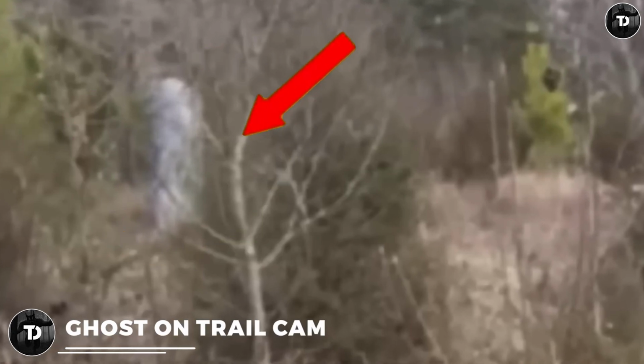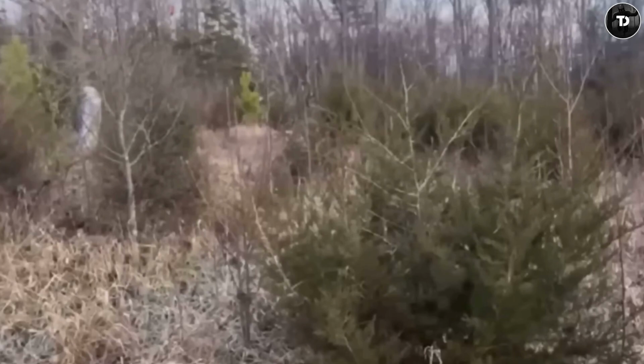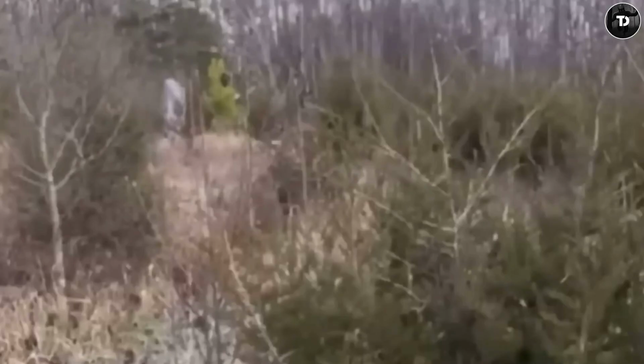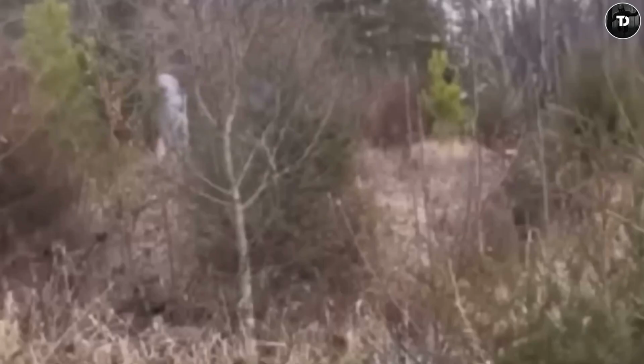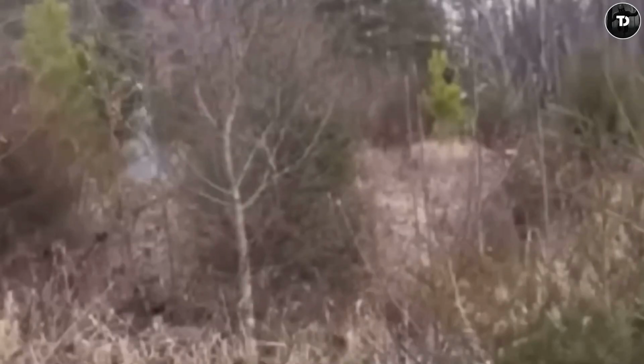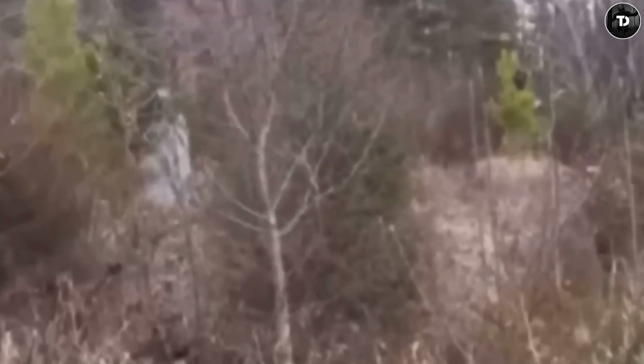Ghost on trail cam. A particular house had a trail cam at the backyard just to watch out for powerful predators like a wolf or a bear. Instead of seeing such animals, they happened to see a man covered in gray passing through the woods. The man was moving around the area very slowly, as if his intention was to get inside the house, but he was roaming around the woods for a long time.